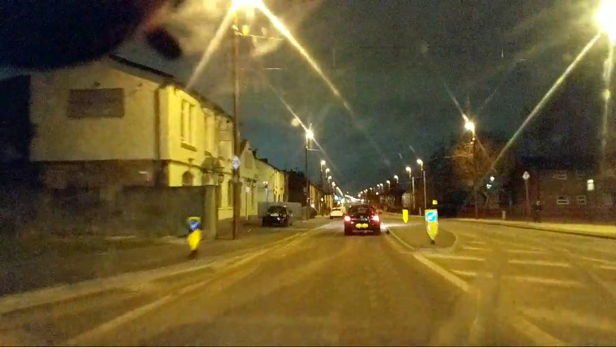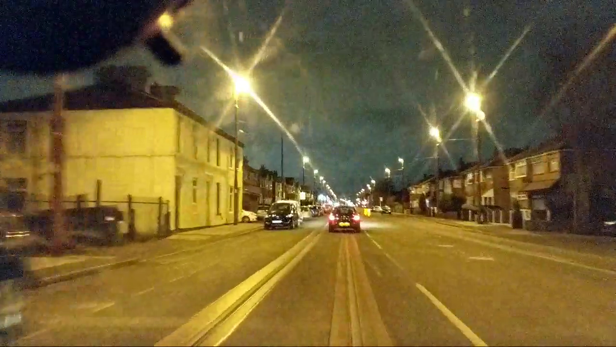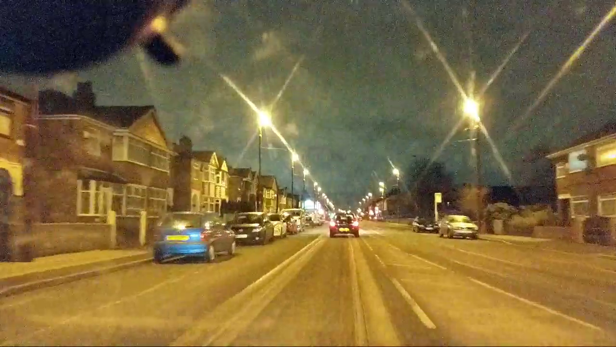Now going over the tram tracks again. Now following the tram tracks. It's very picturesque. I'm hoping all these red traffic lights are looking fabulous, darling. Absolutely fabulous.